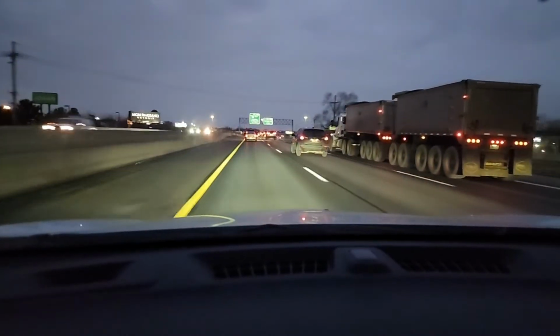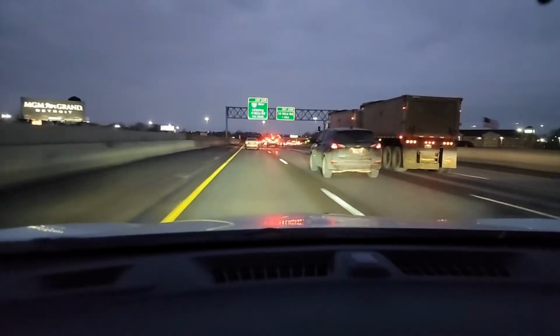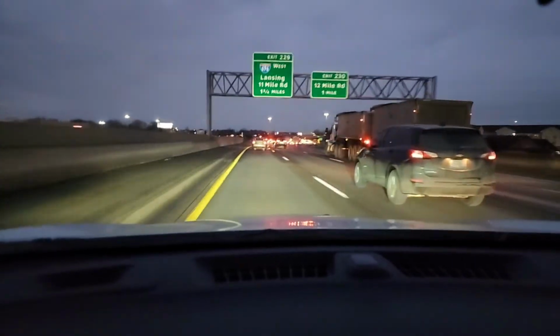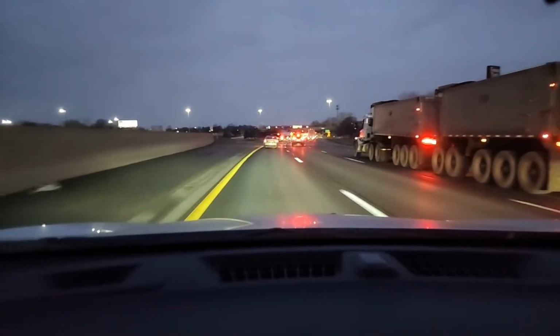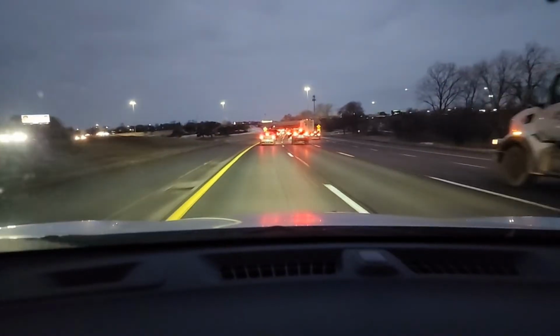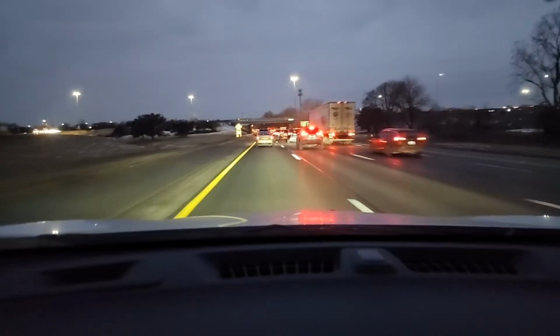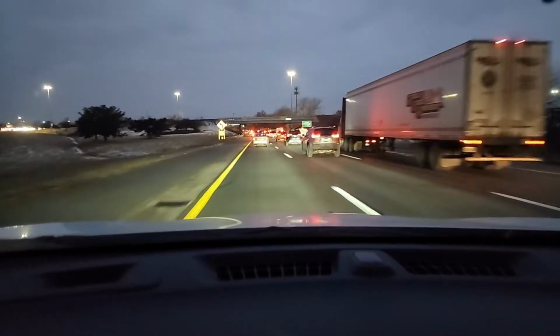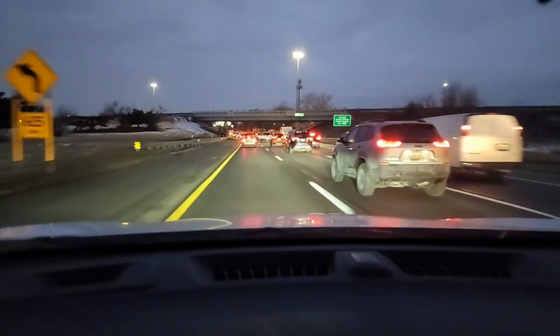I'm reading traffic. I see them tailgating. I'm not about that life. I'm lifting my foot again, taking my time. Adjusting my speed and position, no stress. And that's where driving should be, a learning environment.